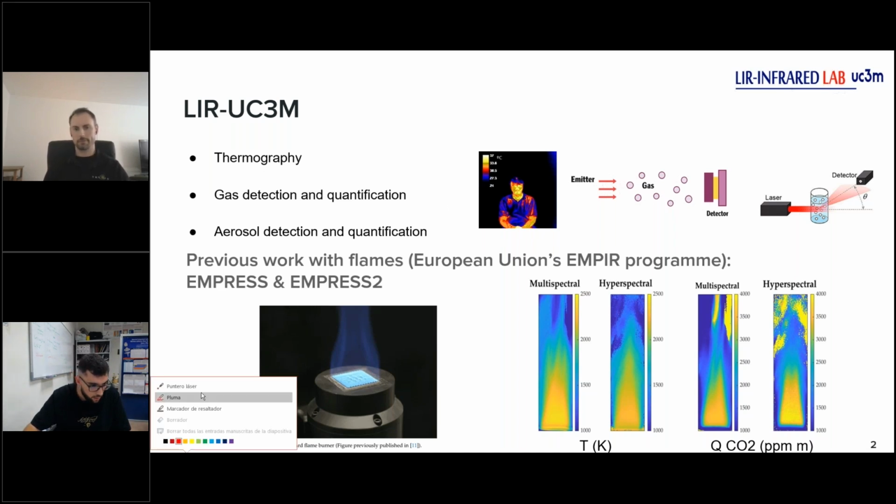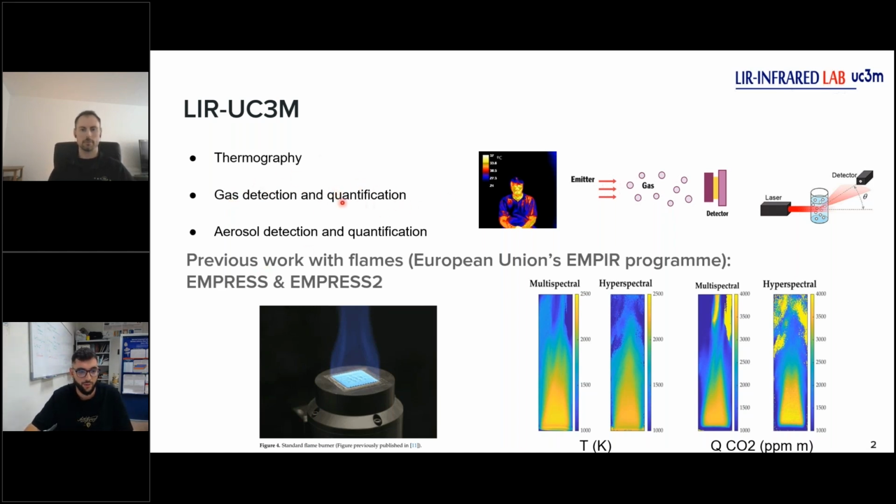And the second one is the gas detection and quantification. This work is a perfect example of that, so we will see. And the last one is aerosol detection and quantification, when we measure the scattering of the particles. Among them, I like to highlight a couple of projects that marked our first steps combining hyperspectral imaging with flame measurements, or hyperspectral measurements we did with the Telops Hypercam.